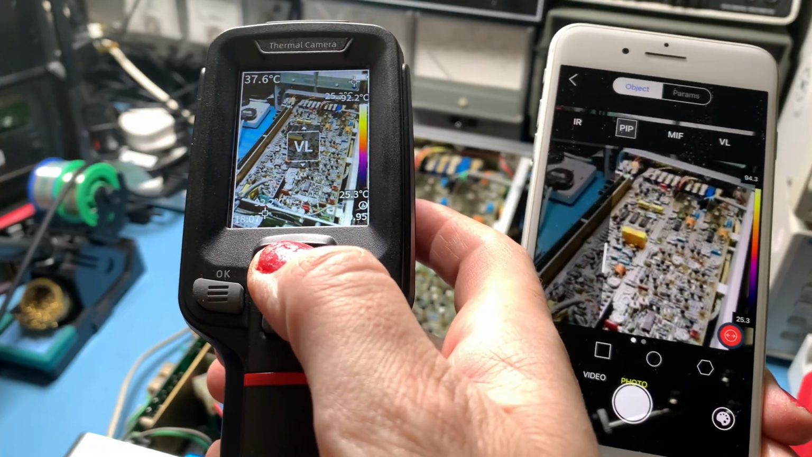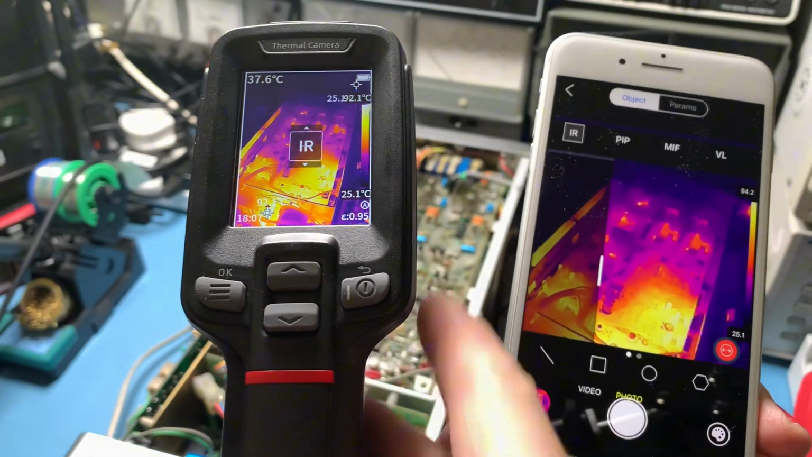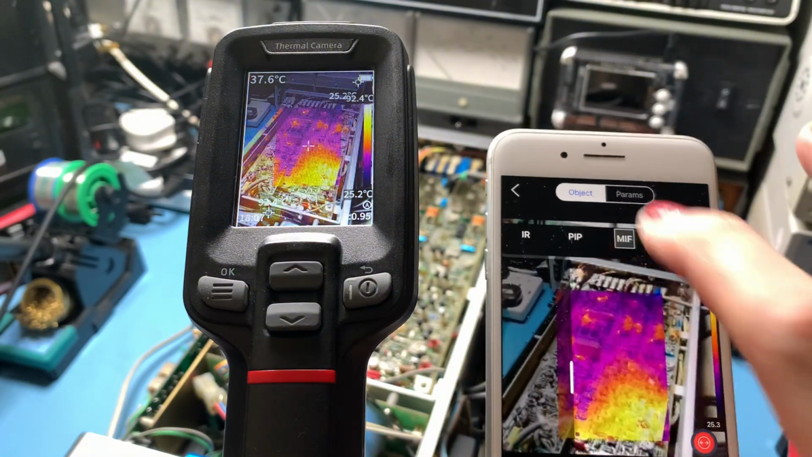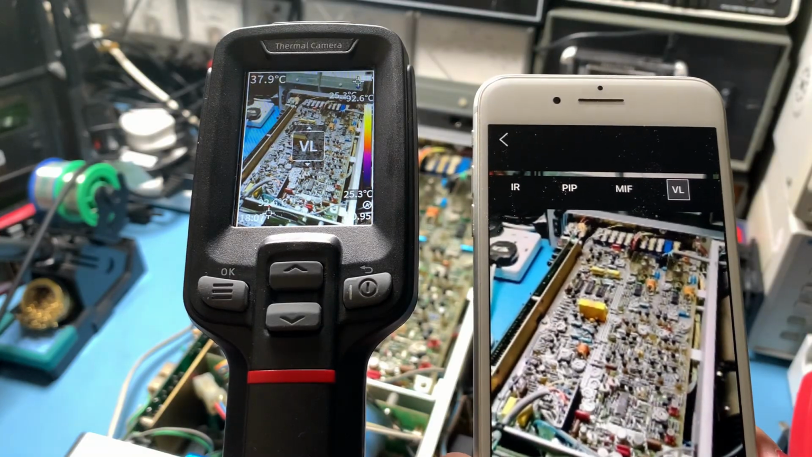So you get picture in picture, visible light, infrared, and you can change the mode on your phone as well. So if I go picture in picture, it changes it on the camera. It's talking to each other there. See, fusion mode, visible light mode.